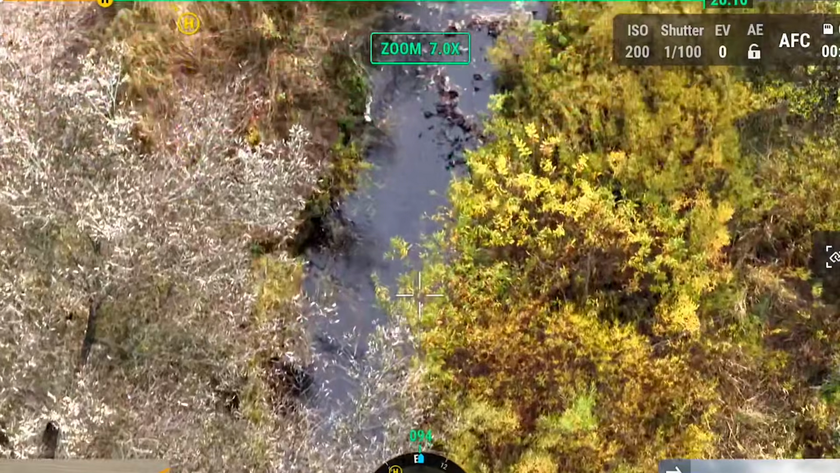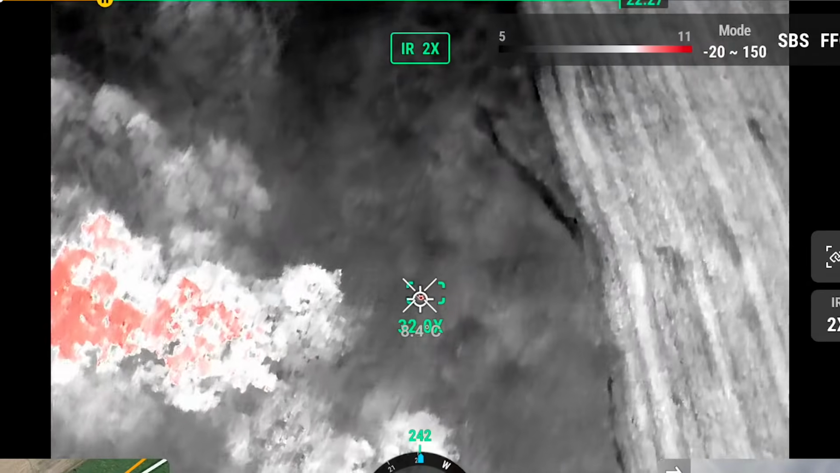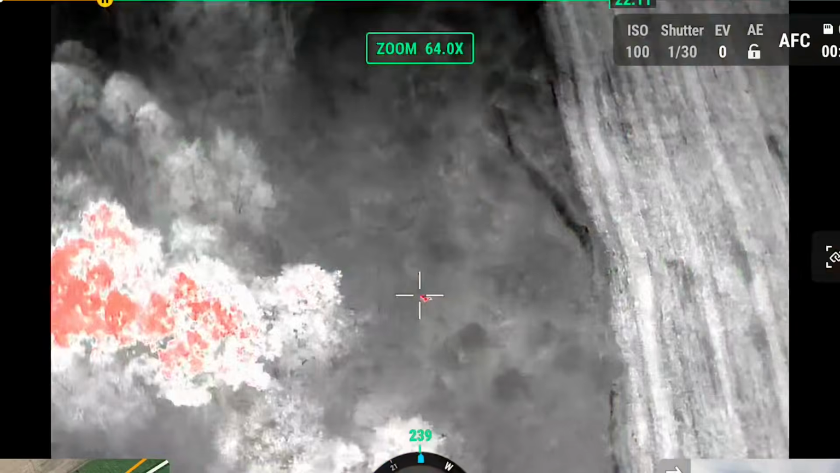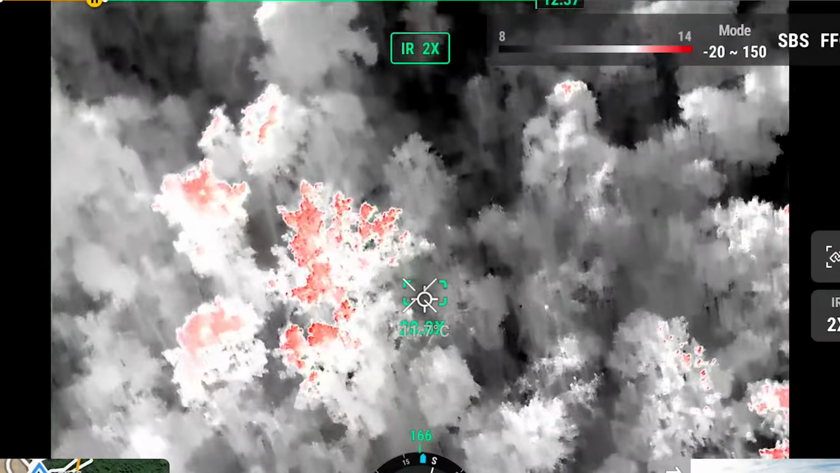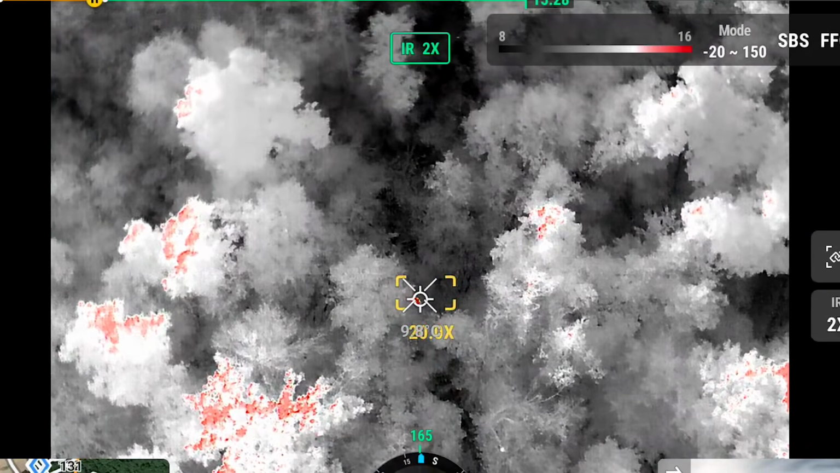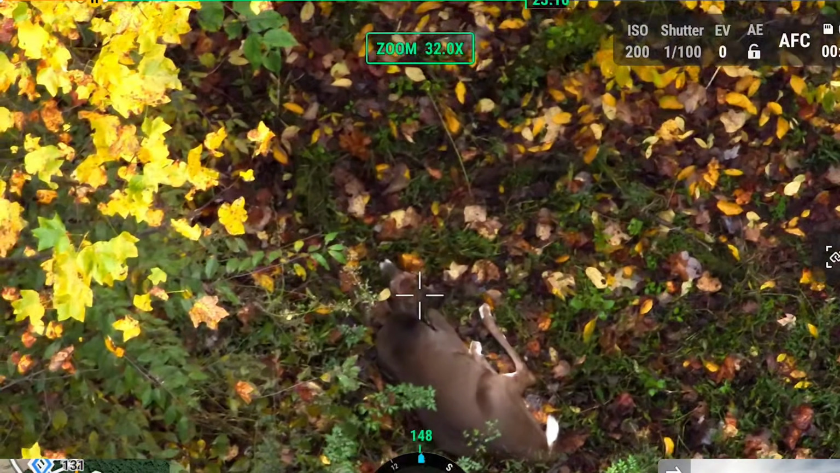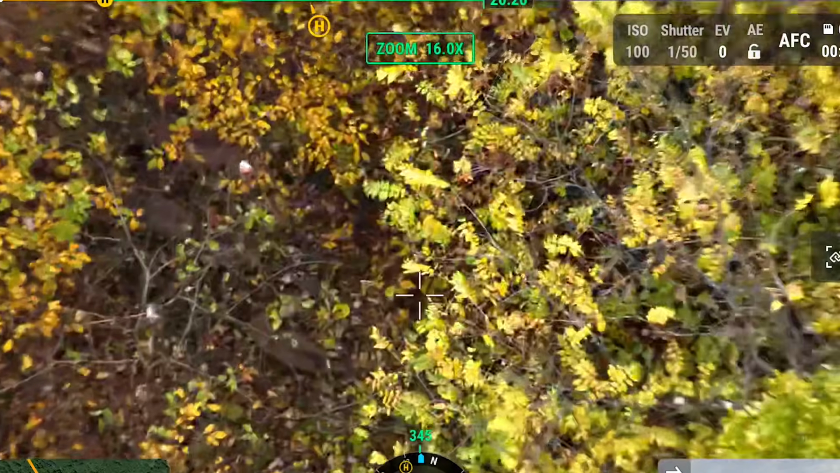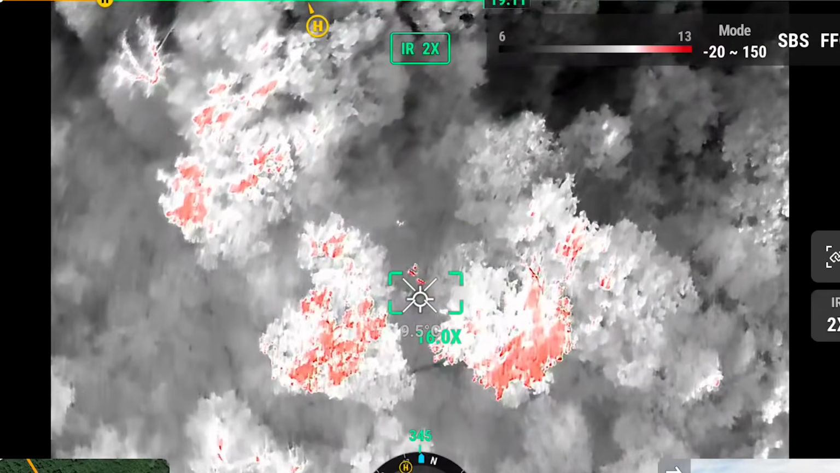I wanted to check the creek and make sure he's not just laying down in there. There's something. There's a buck. He's not gonna go terribly far. I've seen some of those big old shoulder shot bucks, and I was like, there's no way he's gonna move. That one went like 300 yards. There's a doe, I think. Oh, that's his little spike buddy. Maybe he's close. There are all your does. There's a bunch of them there.